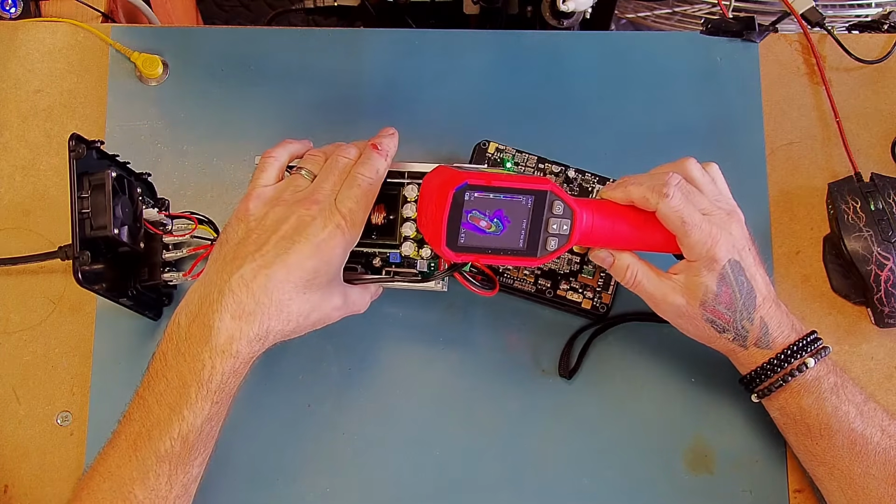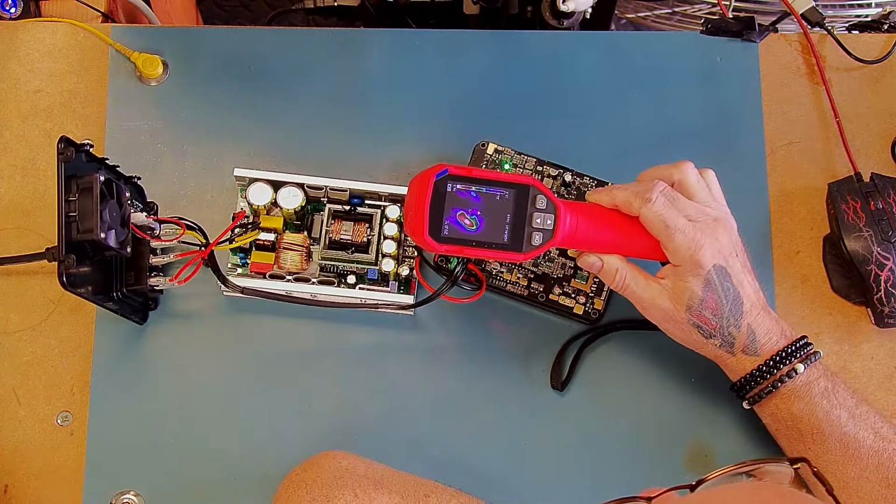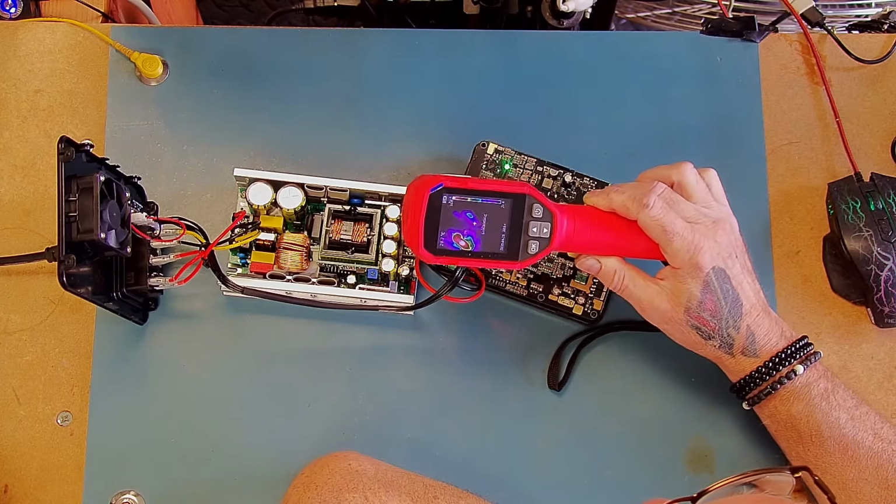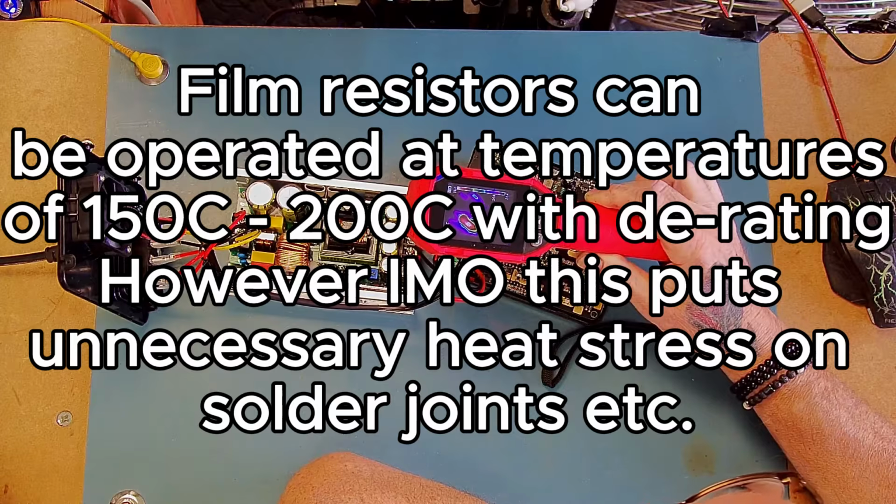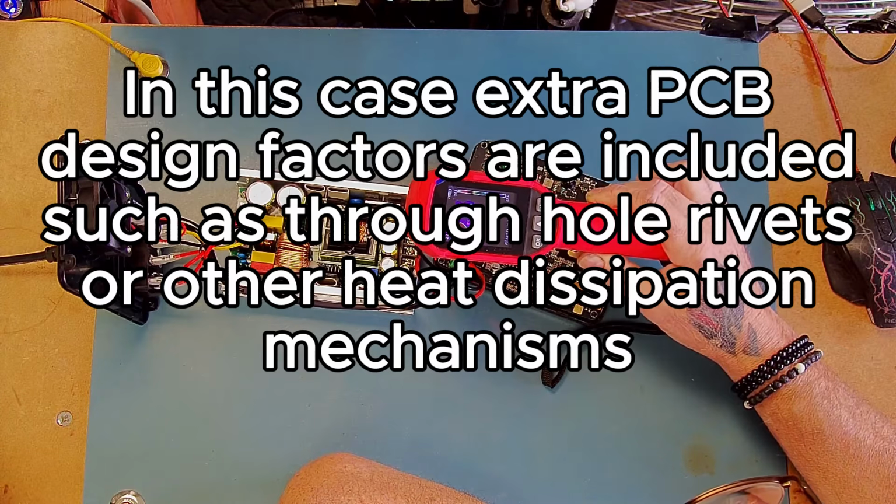Let's just see what it maxes out at. Okay, so that resistor with no load on the power supply whatsoever is currently at 94 degrees, which I wouldn't consider to be very good at all.